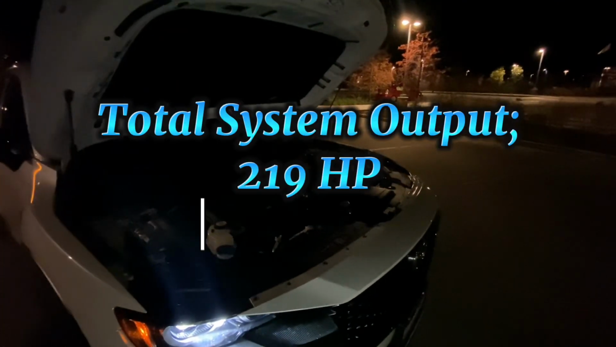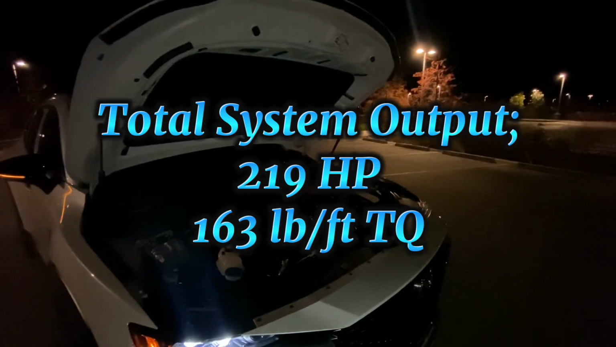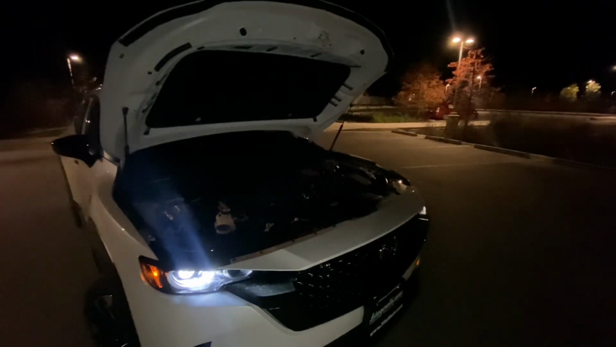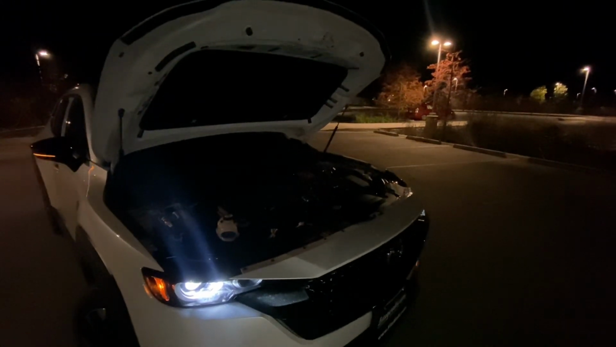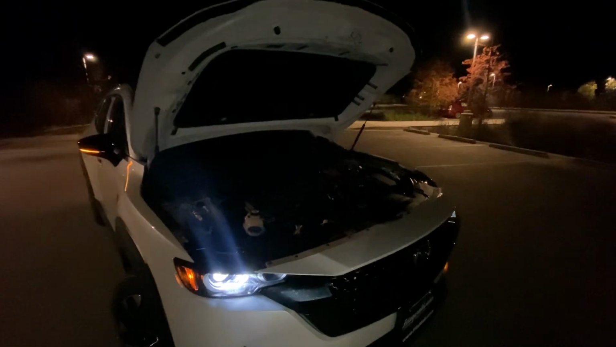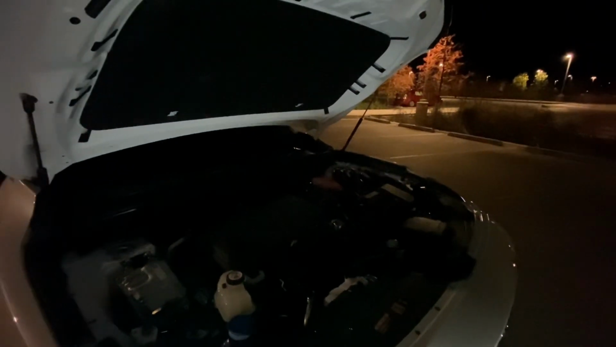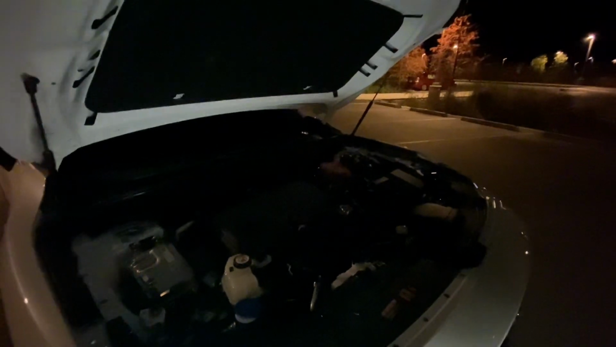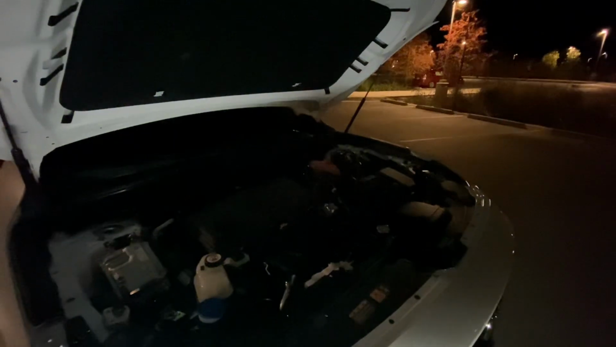System total output for this vehicle is 219 horsepower. So the base model with the 2.5 liter from Mazda with their Skyactiv direct injection, those make 187 horsepower. So you're looking at a total increase of 32 horsepower. So this is going to be quicker off the line and should be better than the 2.5 liter 4-cylinder from Mazda, which is the base motor for this vehicle.